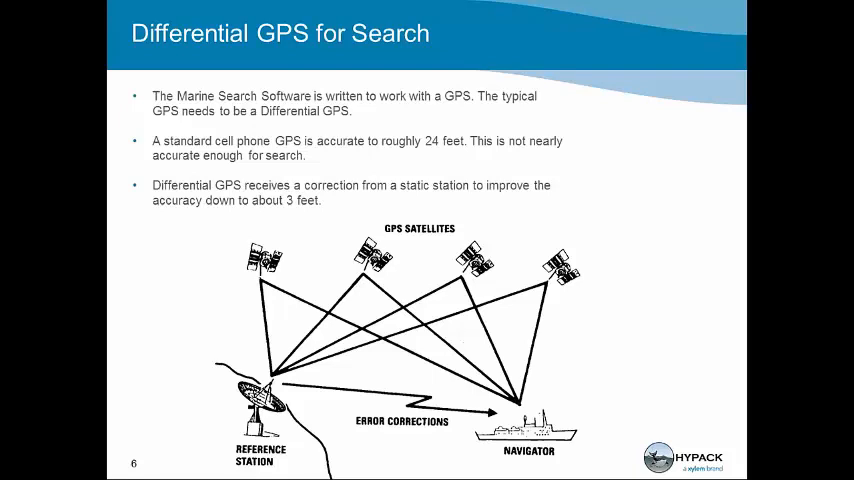These error corrections are transmitted over the radio waves, and our GPS picks those up and corrects the position that we thought we were here. However, with the corrections, we know exactly where we are within about 3 feet. That is very important for the diver, because if we can put a diver very near the target that we want him to dive, if it's bad visibility, if it's cold water, if it's a rough situation, we are going to limit the amount of exposure to danger that the diver has by limiting his time in the water.